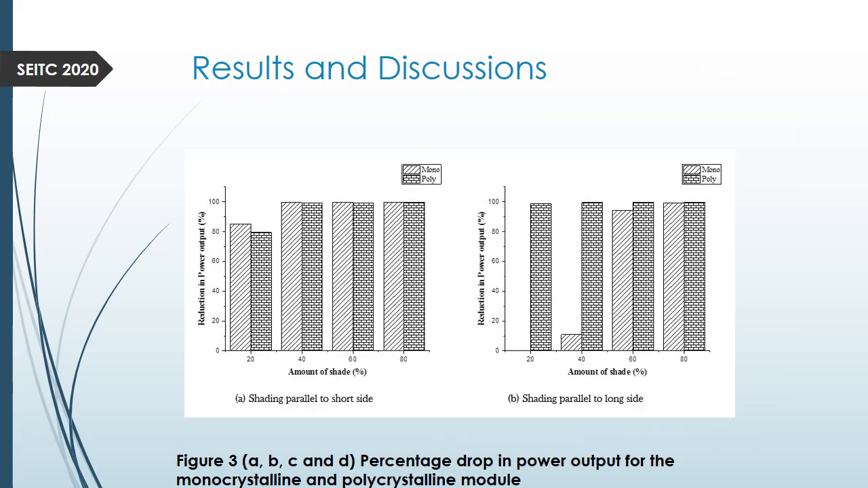The results. From this result, we can observe in A, which is shading parallel to the short side, that the monocrystalline under 20% shading, as we can see here, actually had the higher reduction in power output of about 87 to 90%, whilst the polycrystalline had a lower reduction. The reduction in power output was lower in the polycrystalline, which was about 80% here.